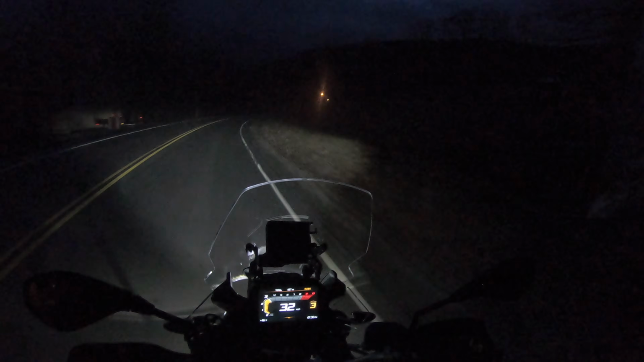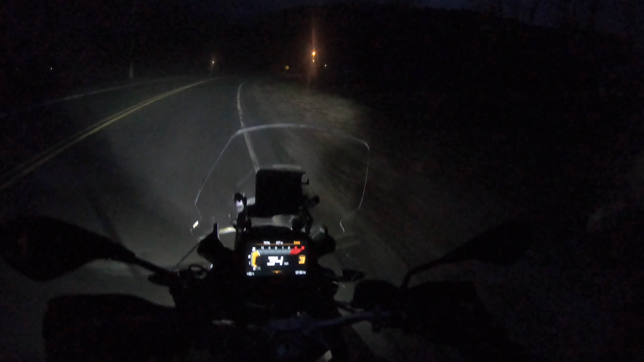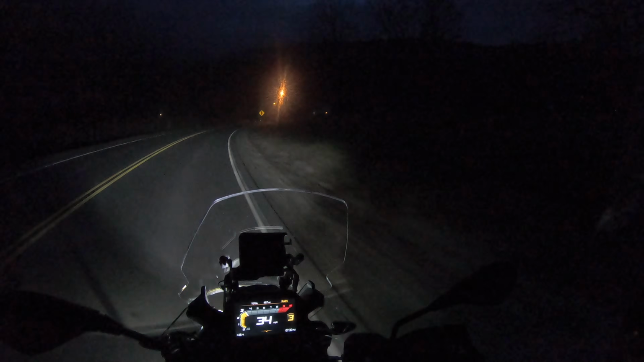Let's go for a little ride real quick and show you guys how this thing looks. Hello everyone, it's Adam here. We are on the BMW F750GS, and this is Heather's bike, of course, but I wanted to take it out for a night ride.